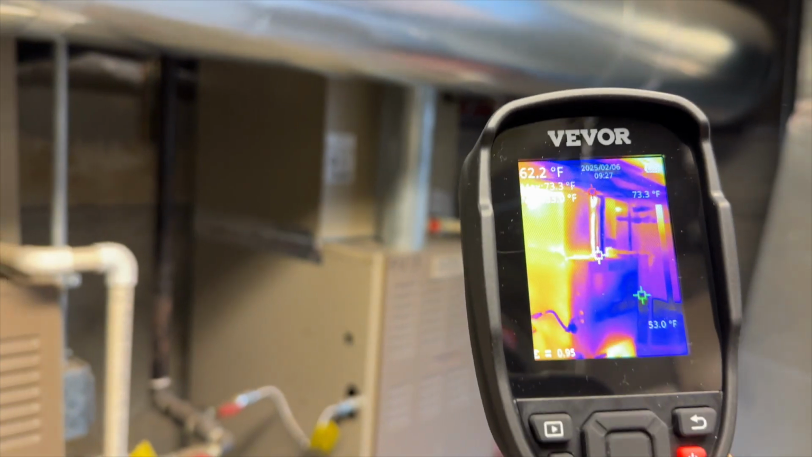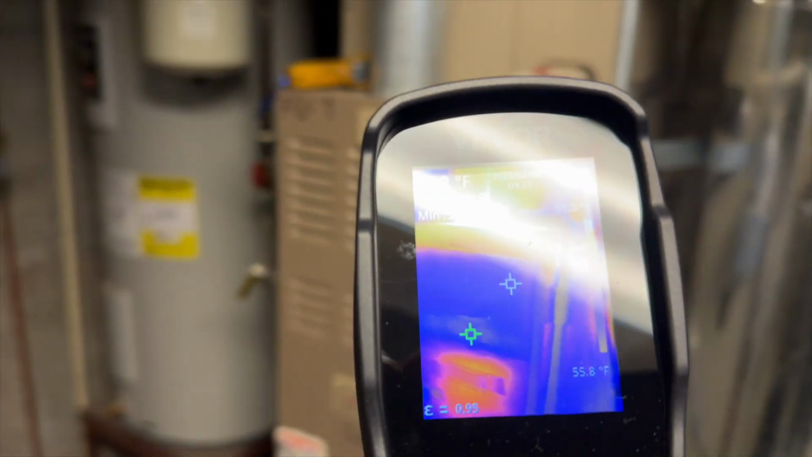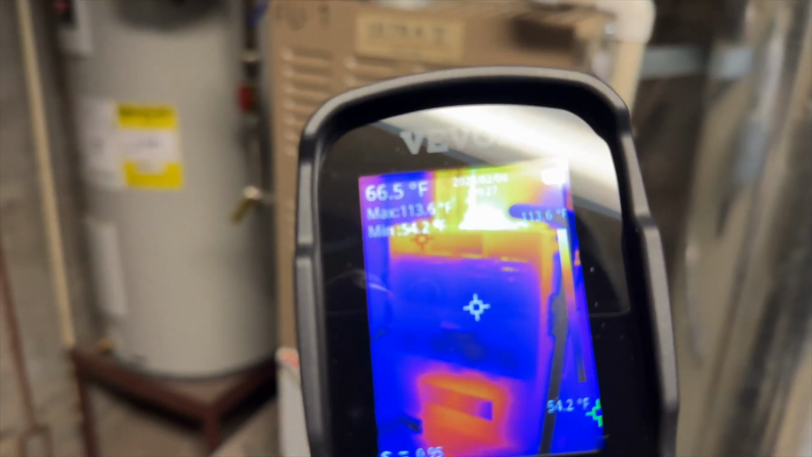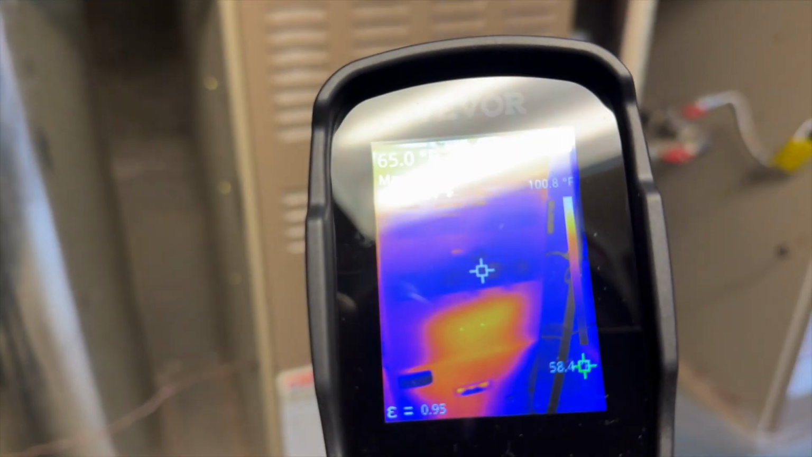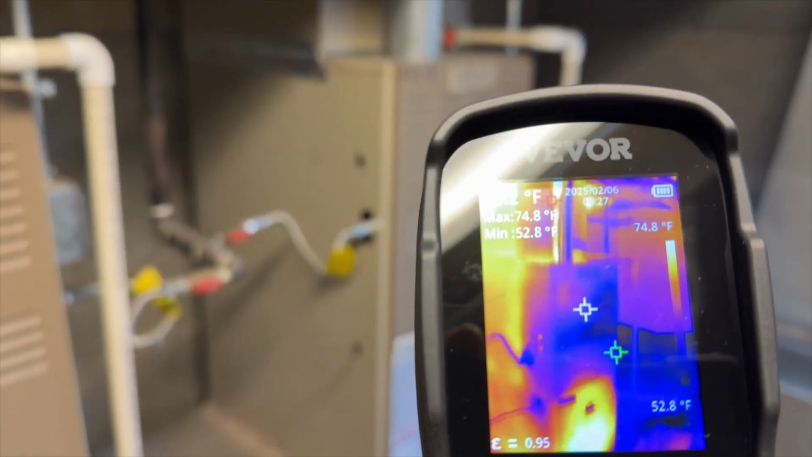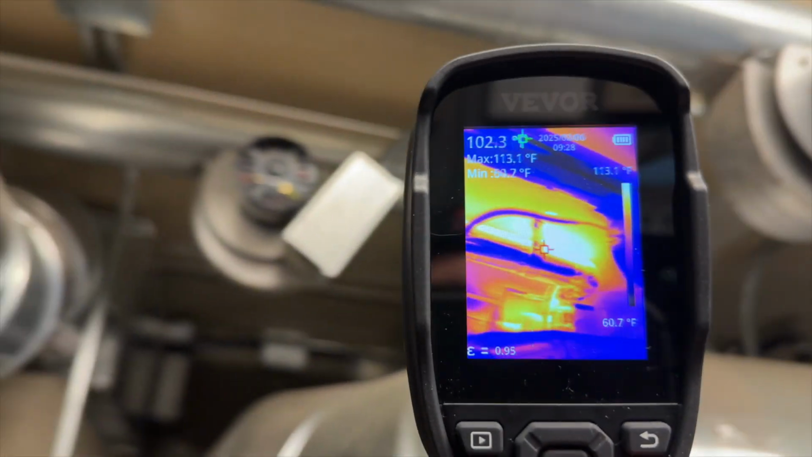It's kind of cool because I'm just doing this here to kind of see stuff. So I could tell that this furnace has been running. You can see how it's warm because that's where the burner box is. And then you can see that one's been running. And that one hasn't really been running, but the fan has. And we have these booster inducers. See, yeah. That one's cold, so that hasn't run for a while.